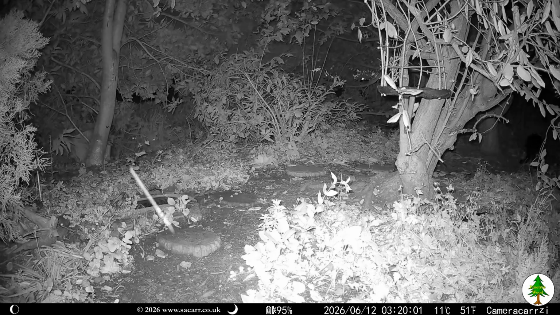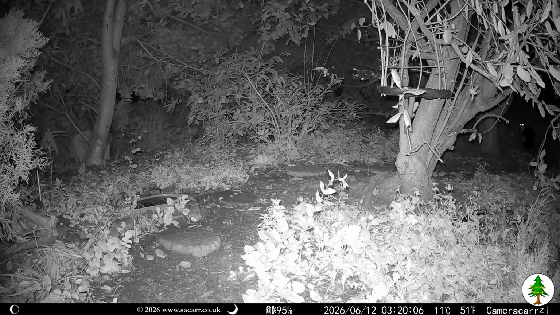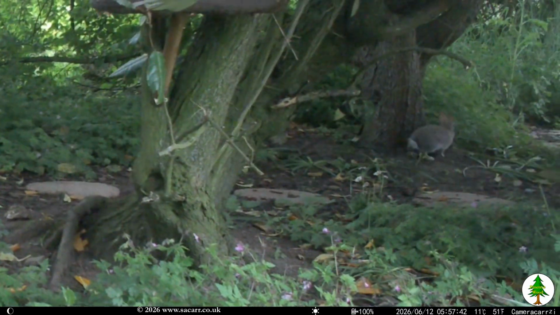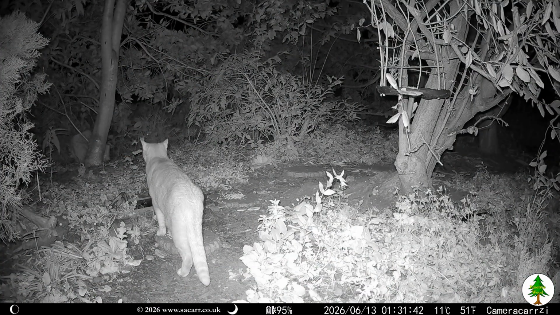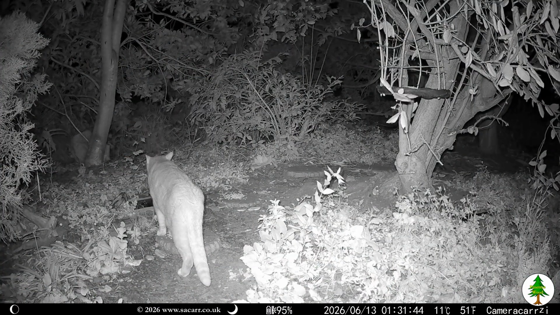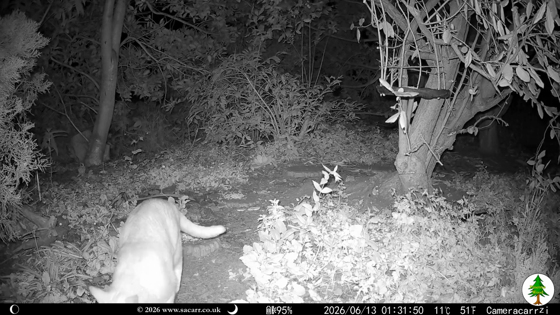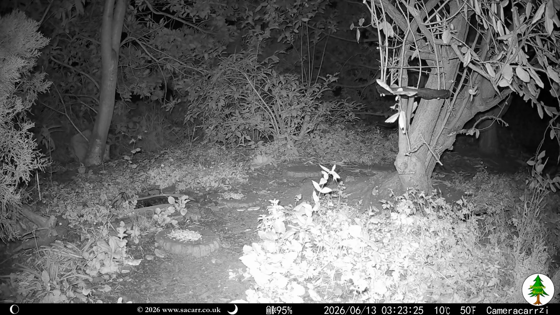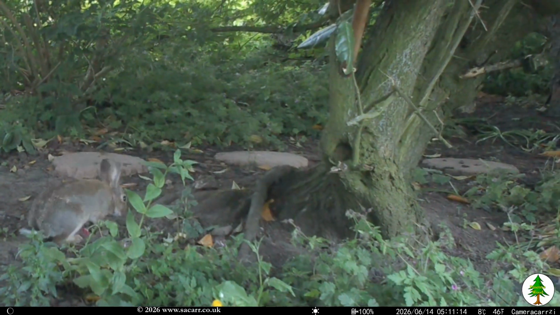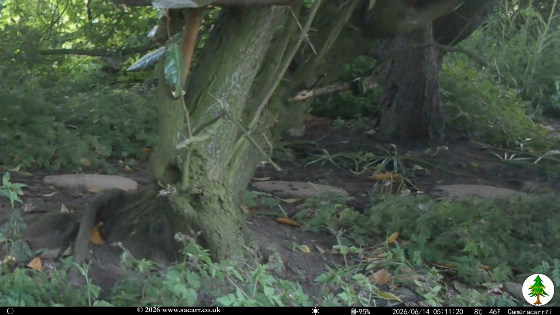Tuxedo was back on patrol on the night of the 12th. The young rabbit was back playing in the wood at dawn on the 12th. Latte made a brief visit at 1:30 on the 13th, with Tuxedo a couple of hours later. The rabbit was back again at dawn on the 14th, seeming to be spending a lot of time in the wood.